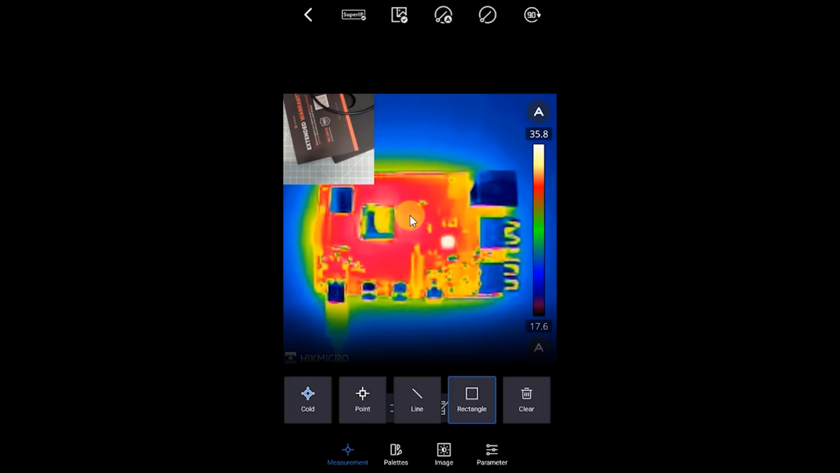Now, of course, I've got my camera set up quite close to my circuit, so my phone's camera is not pointing at the same place. So again, it's there for you to use. But again, it obviously is not an exact overlay of what the thermal camera is looking at.